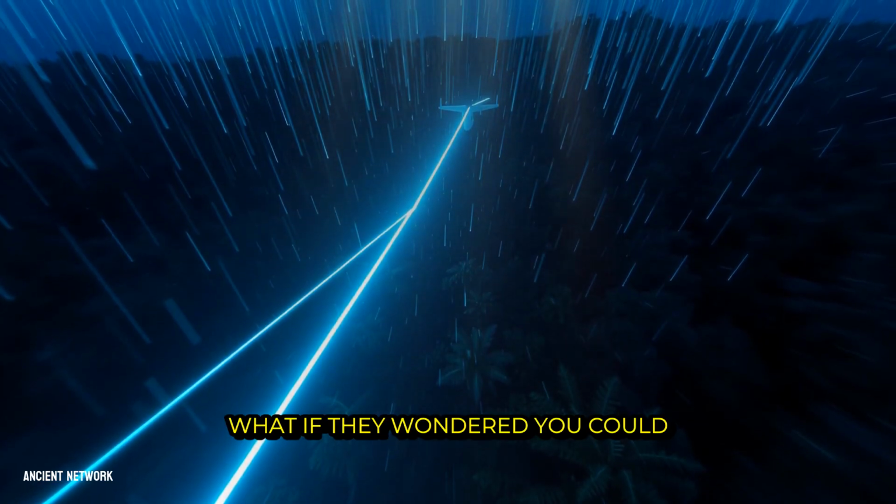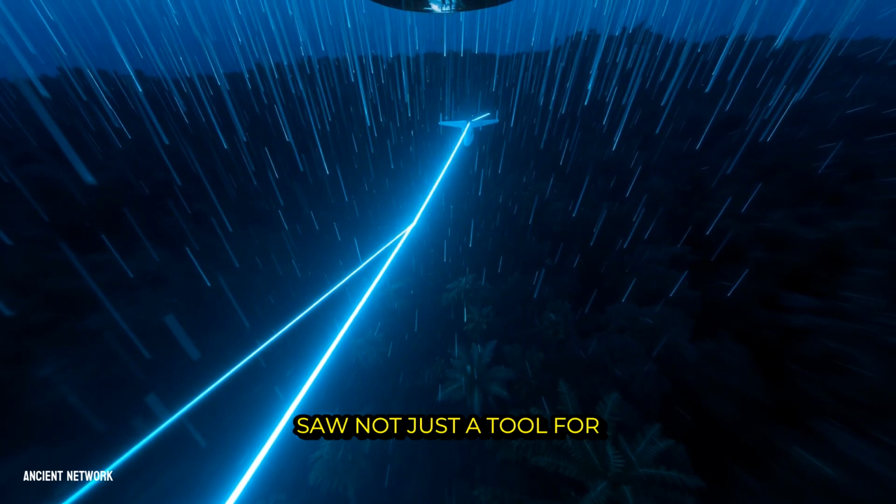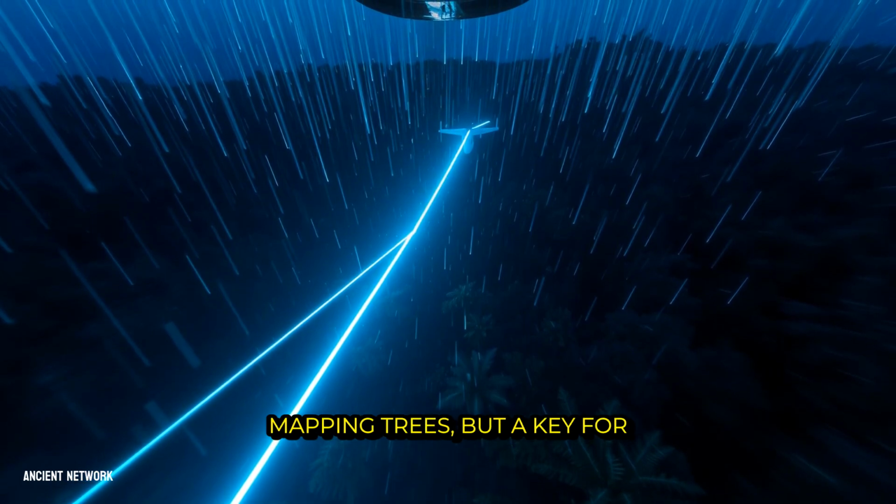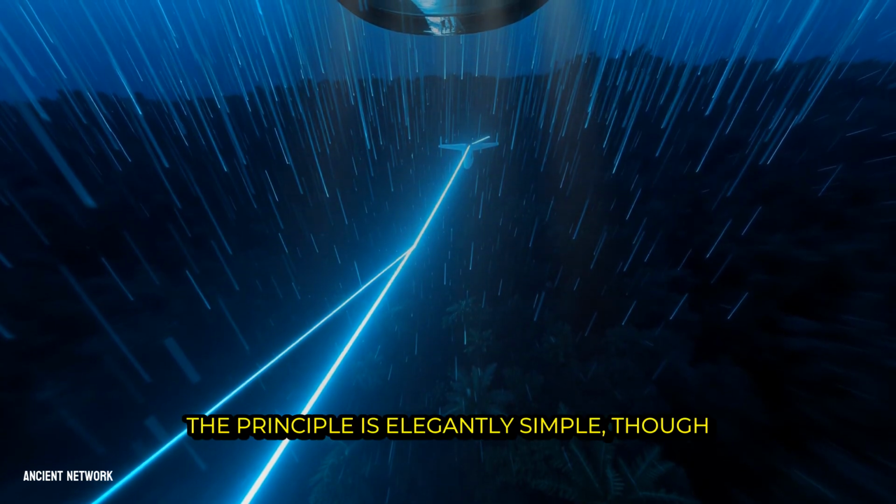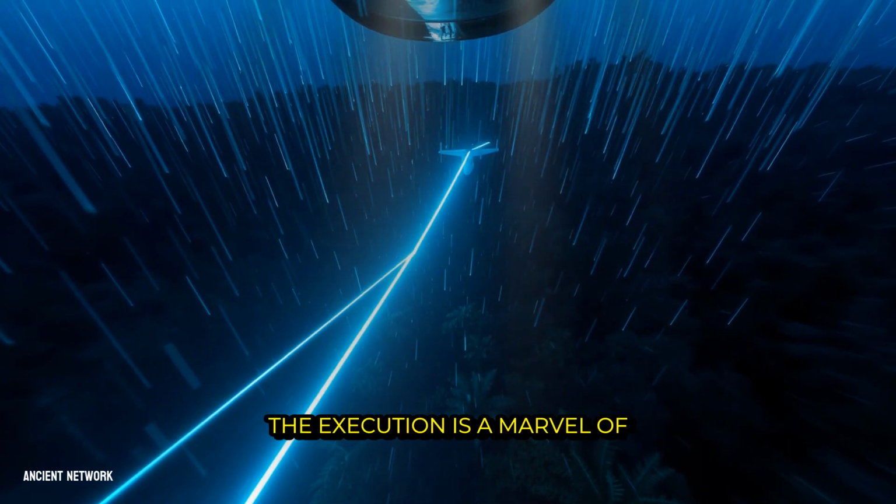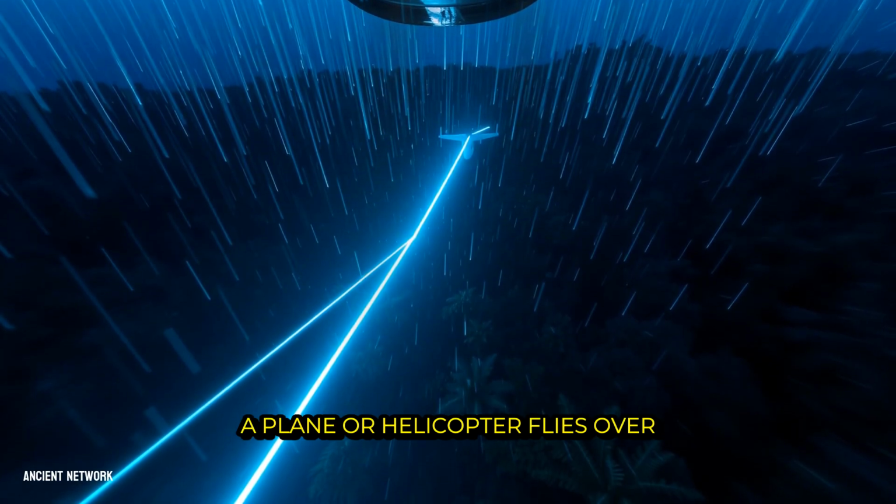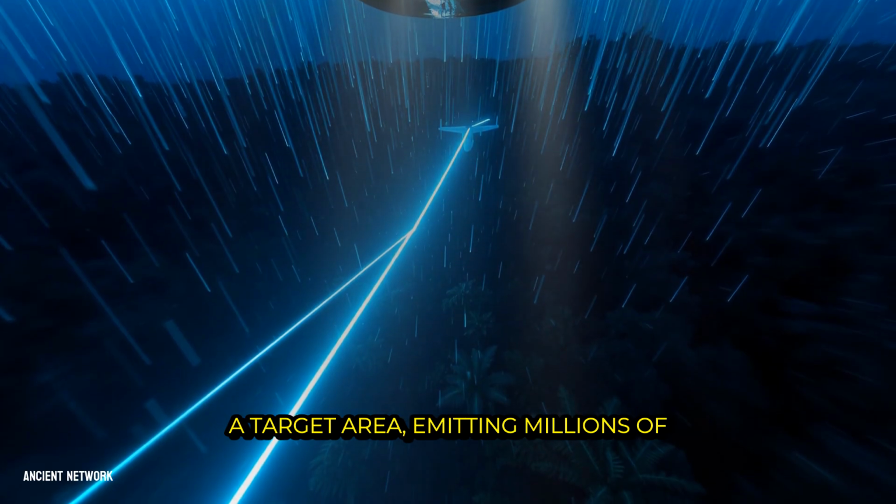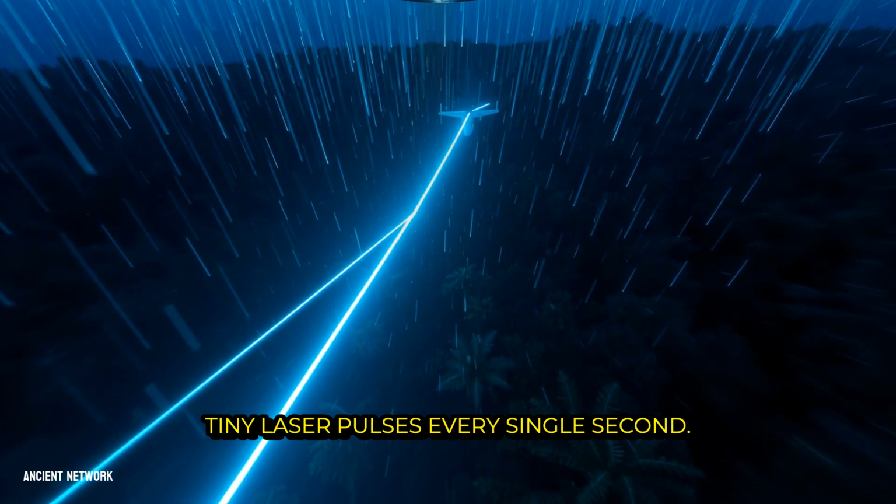What if, they wondered, you could simply remove it? They looked at LiDAR and saw not just a tool for mapping trees, but a key for digitally stripping them away. The principle is elegantly simple, though the execution is a marvel of engineering. A plane or helicopter flies over a target area, emitting millions of tiny laser pulses every single second.